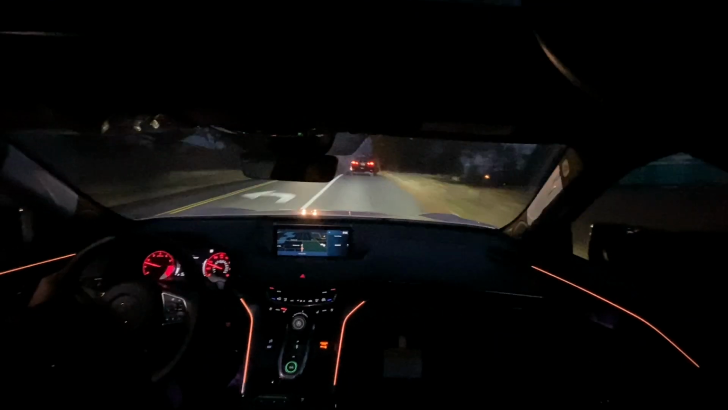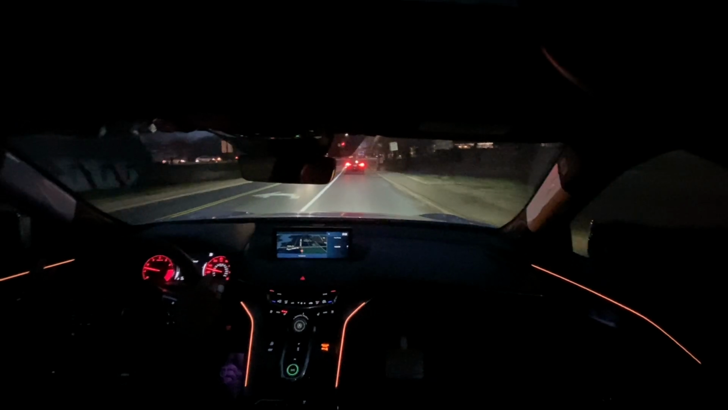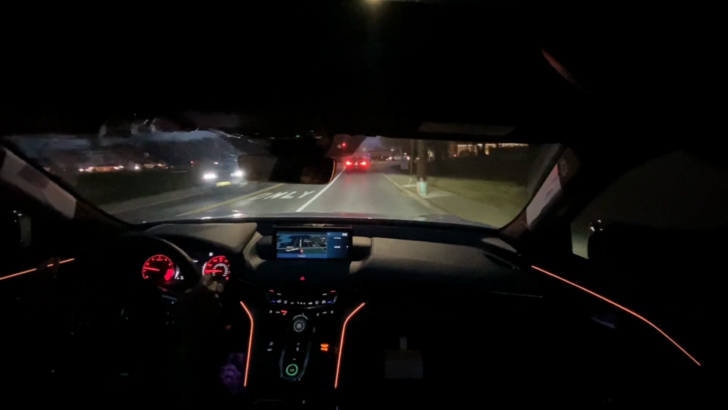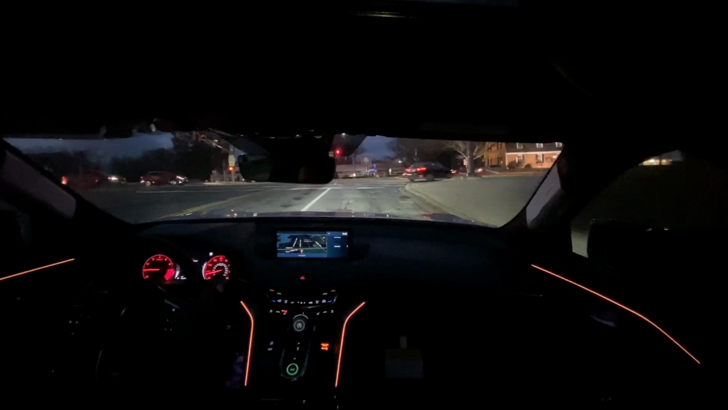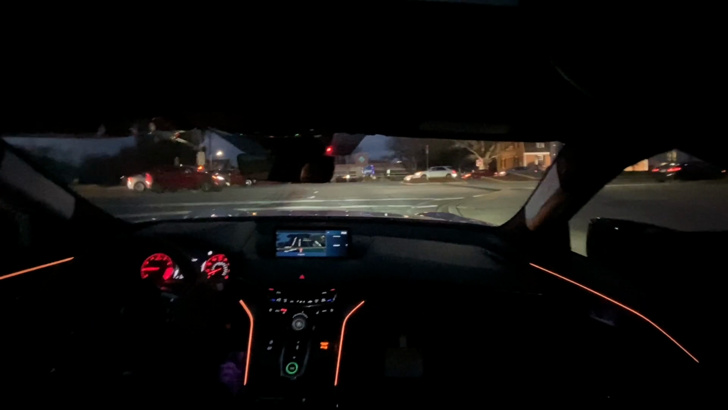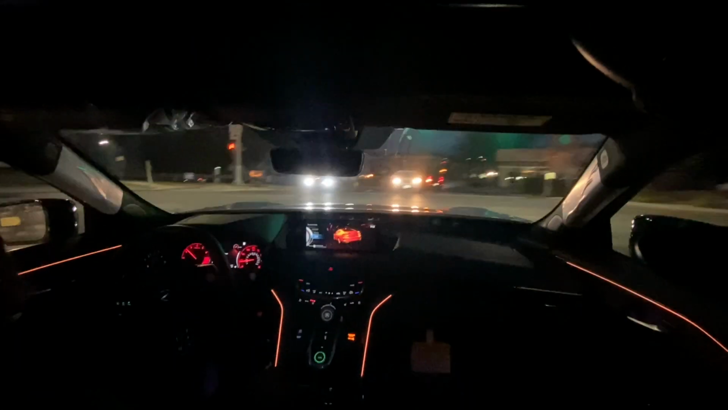So if heated back seats are important to you, again, step up to the Advance, because it'll have that. If the 360 camera is a big deal, the Advance will have it. Head-up display, same thing, as well as remote start on the actual key fob itself. So that is also another reason. All right, we're going to do sport mode now.